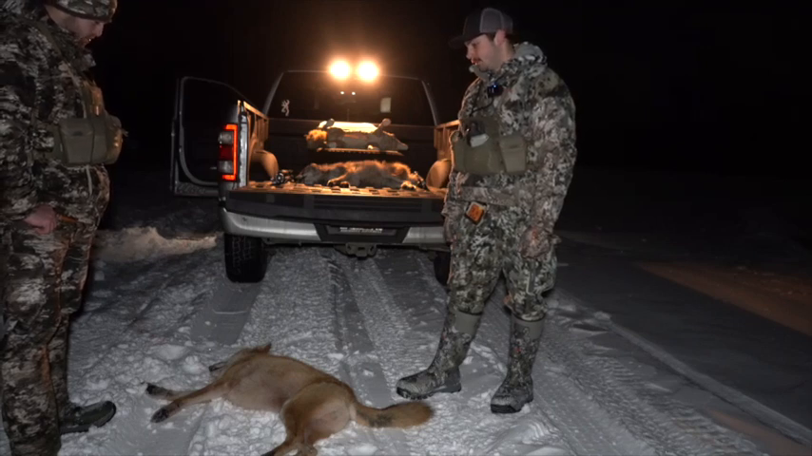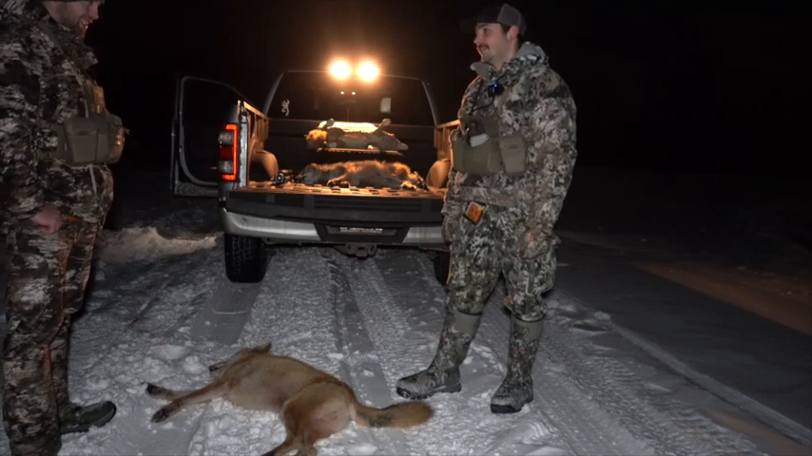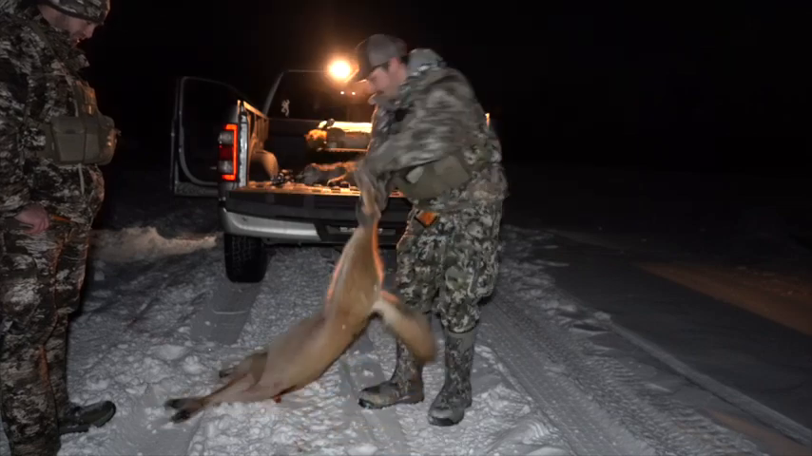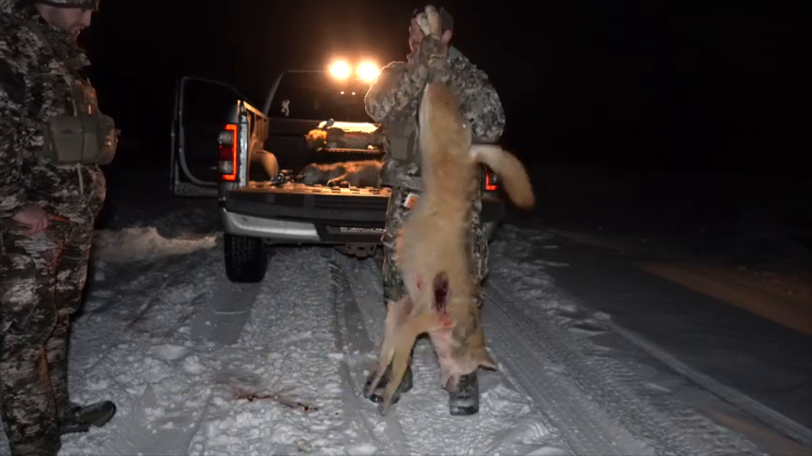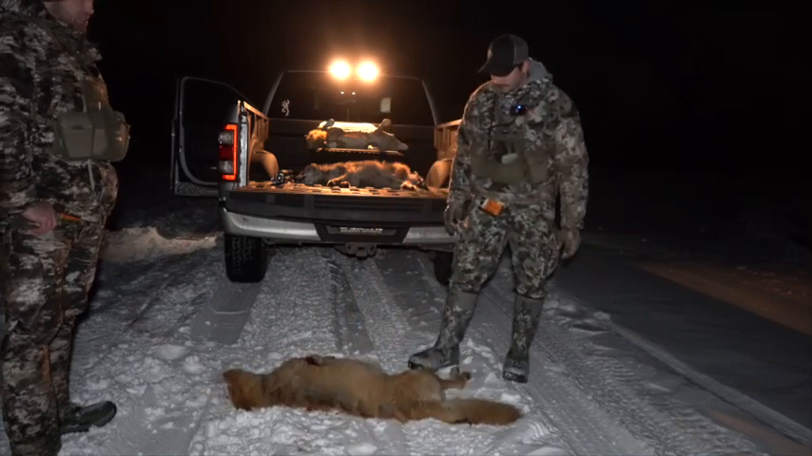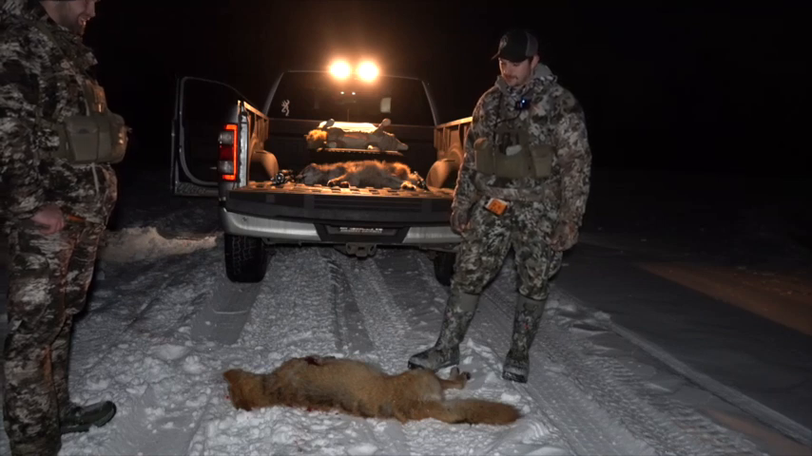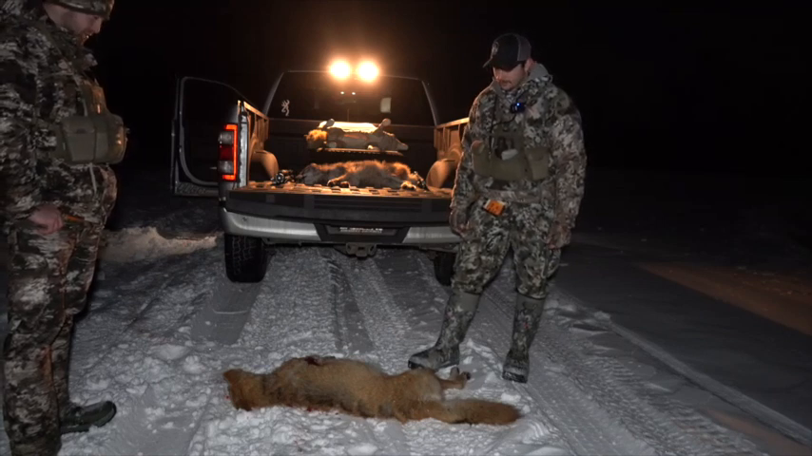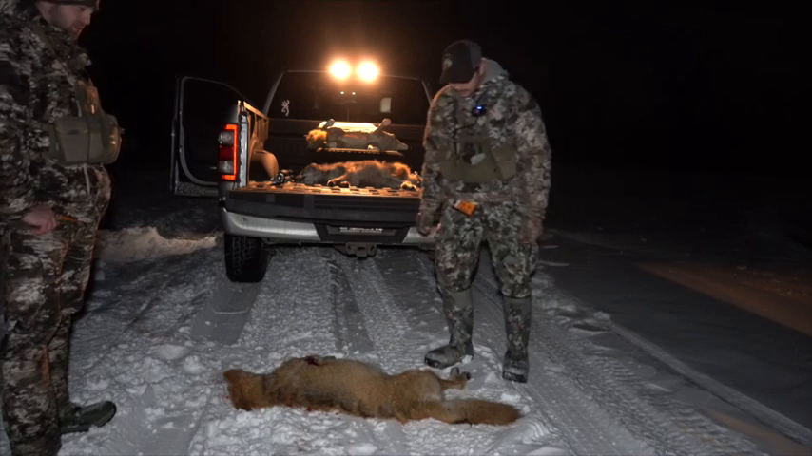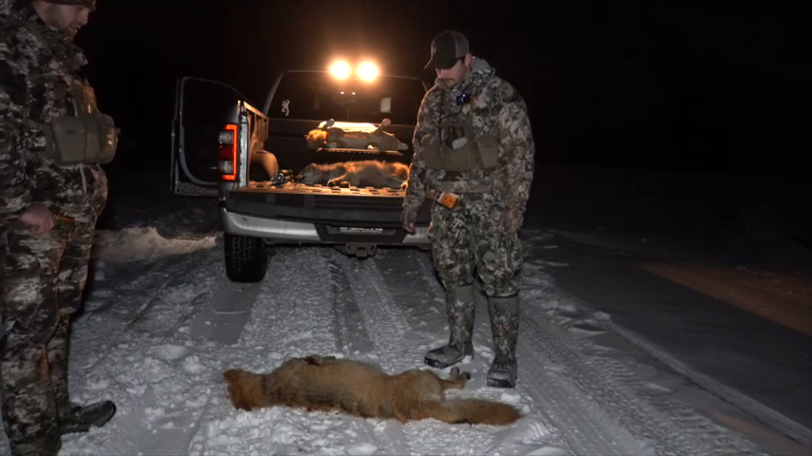But we ended up walking up to this dude, and you can see he's a big coyote. Yeah, we're thinking he's got a shot for 50 pounds. I think so. I mean, he's heavy. And he's pretty blonde, too. We've talked about it, it would be really sweet to shoot a nice blonde coyote, and sure enough, we finally got one. He's probably the most blonde we've ever shot. We've had a couple with colors of blonde, but he's pretty much pure blonde.